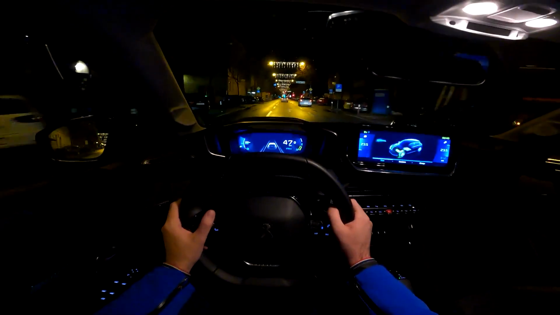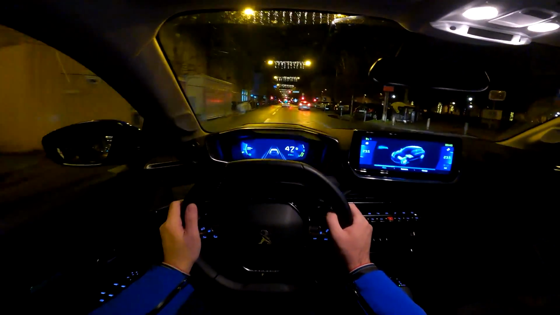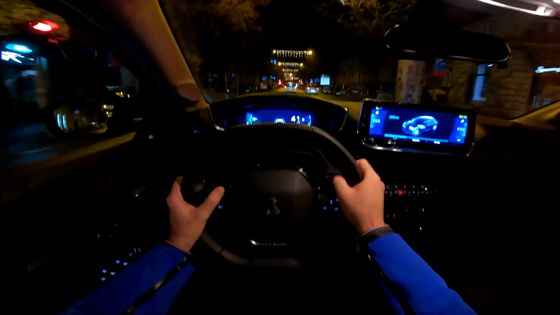And the driving view is here with a bunch of driver assistance systems. That's about it when we talk about this views in front of us.